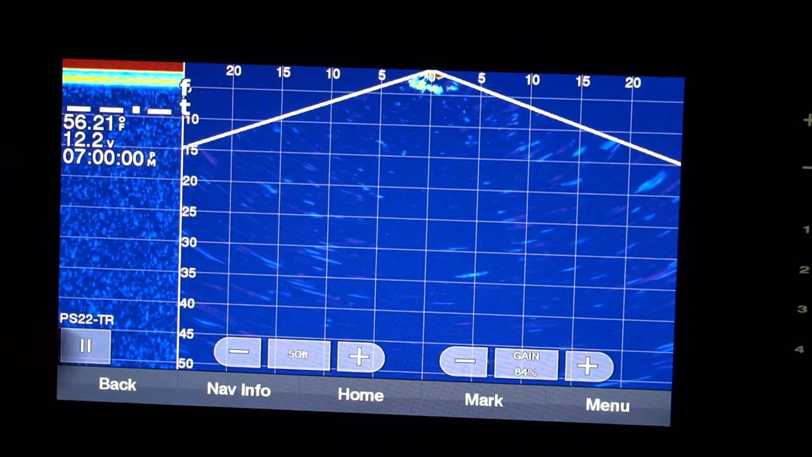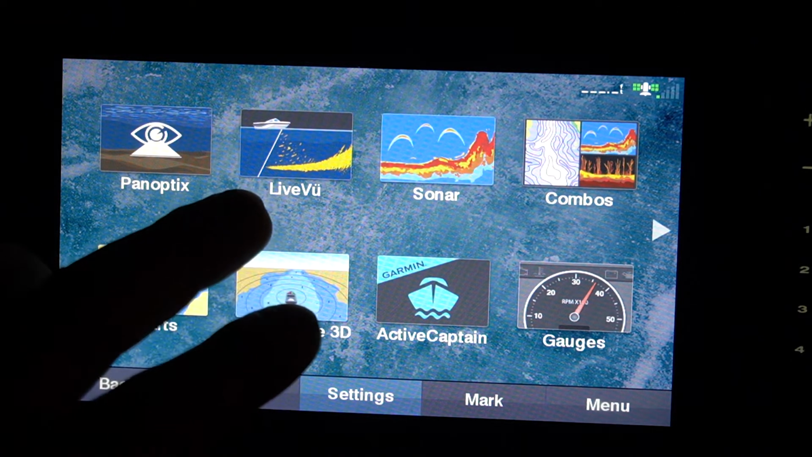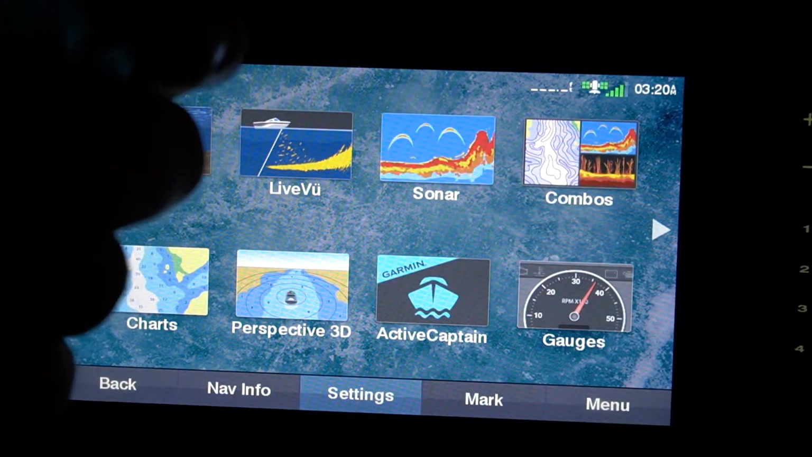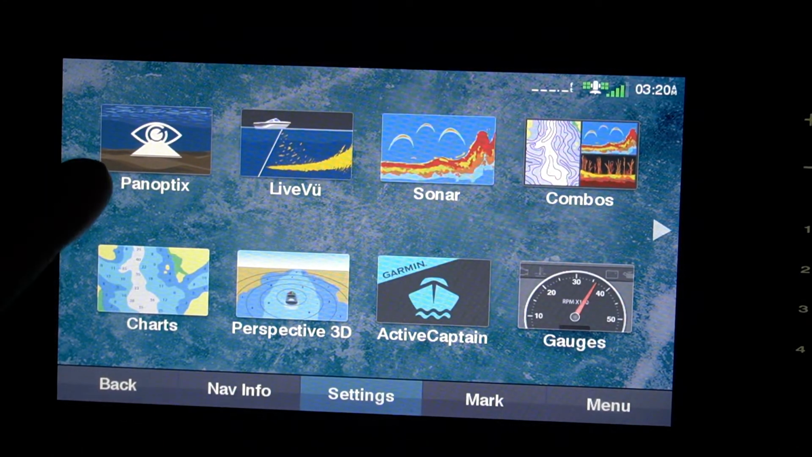All right, now we're gonna go back here. This is a live view. I just put this up here. I actually don't even know how this works, so we're not gonna go into that. So that Panoptix is this right here. So this is what you would use for that.